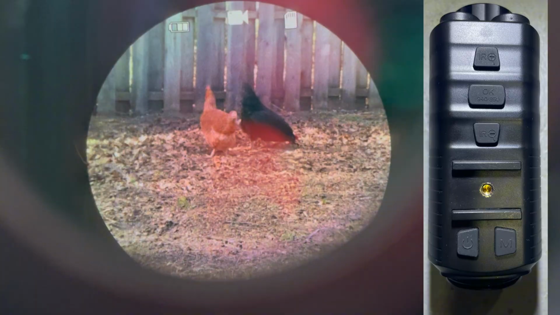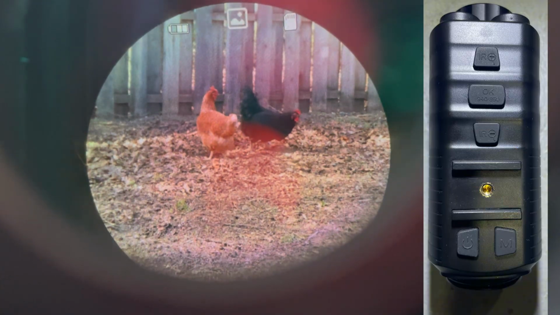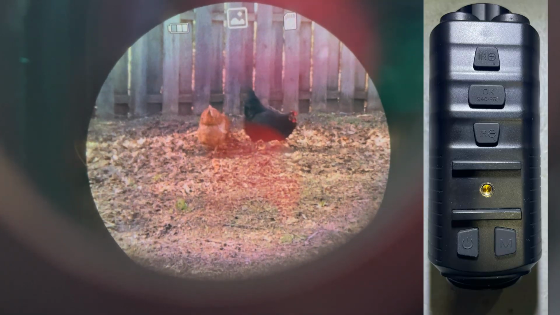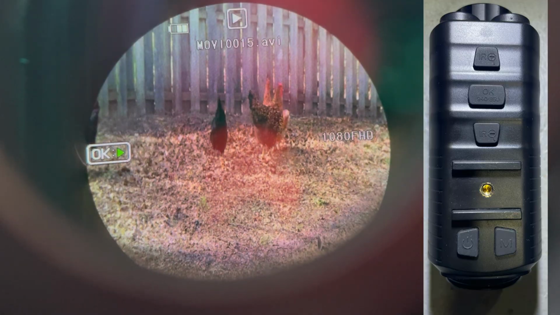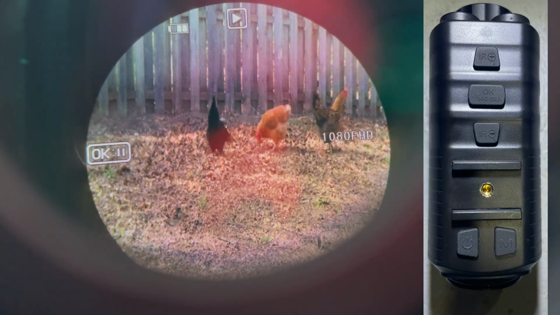And you have the mode button, which I'm about to press now. If you press it, at the top center, you'll see it changes from video mode to picture mode. When you press it again, it'll actually let you watch the video that you just recorded by pressing OK. This is not live. This is actually a video that we just recorded.